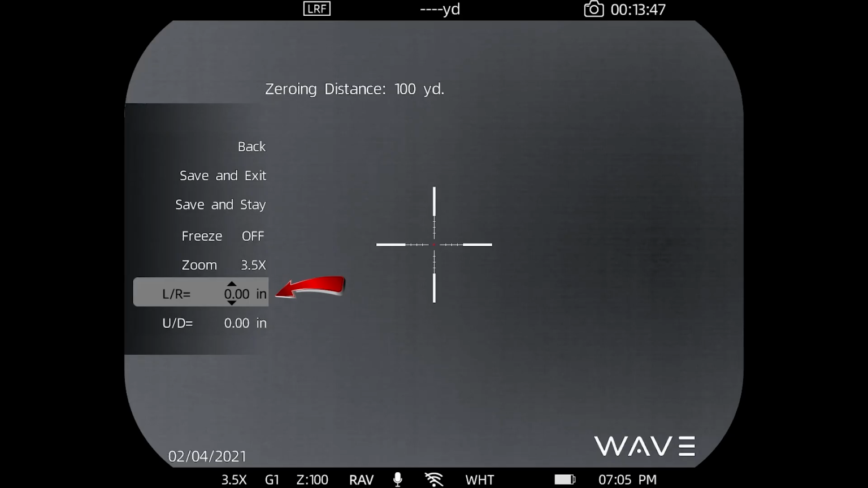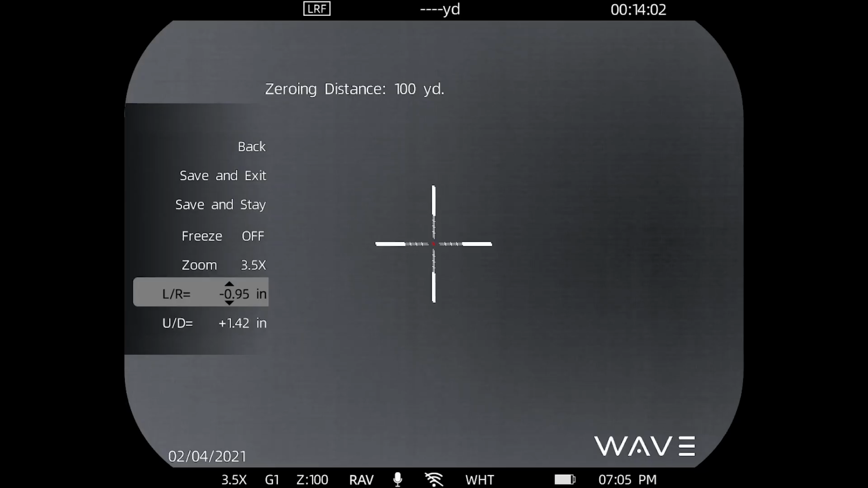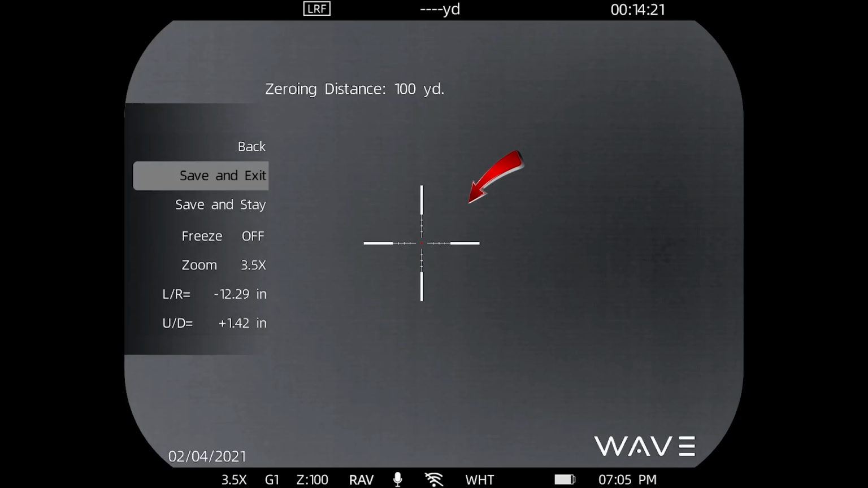You simply highlight by a quick press, get the adjustment arrows, make an adjustment, come down. You can adjust to anything you like. Get that 0 on so you can see. Actually, let's make a big adjustment here. You can see how the crosshair moves. And then we give it a quick press, make the adjustment arrows go away. We hit save and stay. We see the reticle makes a nice move to the new position. That all looks good. We shoot it again, confirms. Boom, hit save and exit.